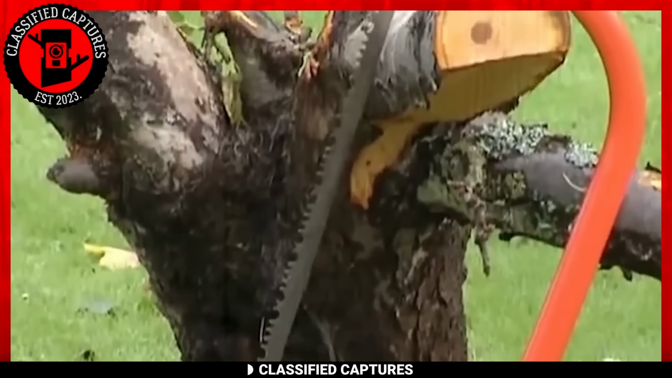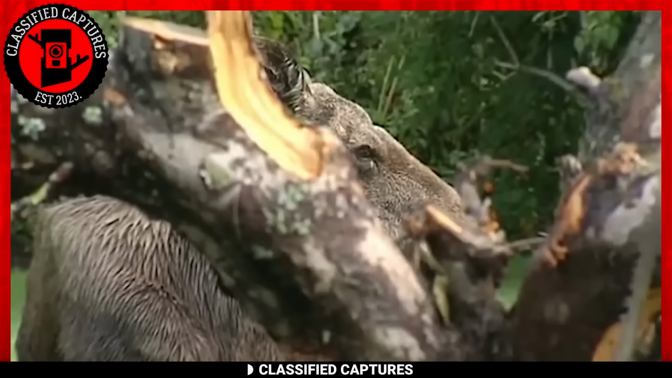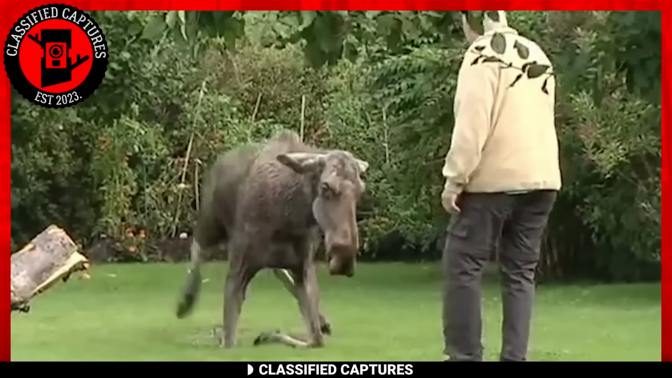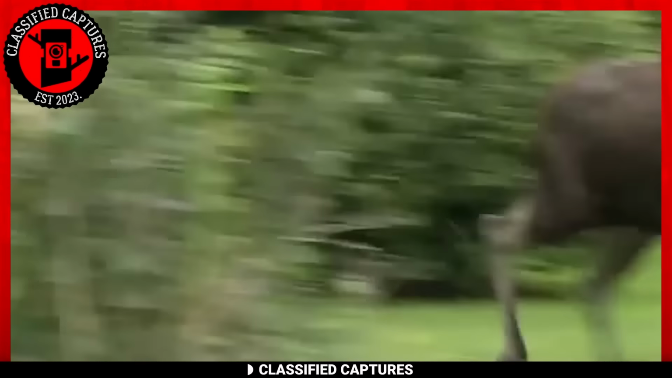They realized that the only way to save the moose was to cut down the tree. With precision and care, the tree was cut down and the moose was rescued from its perilous situation. After being examined by the experts, the moose quickly ran off into the woods, eager to continue its journey.